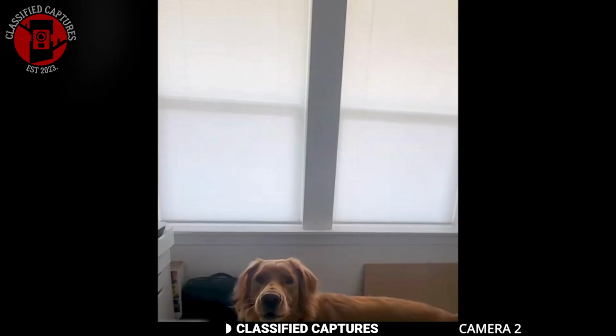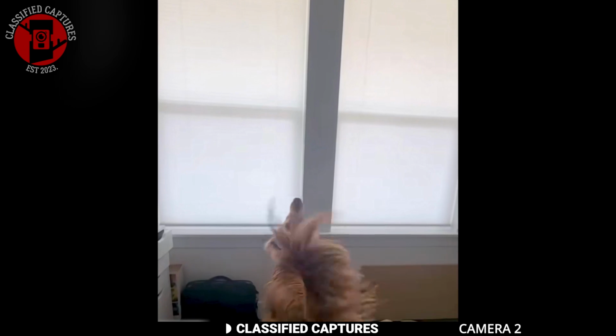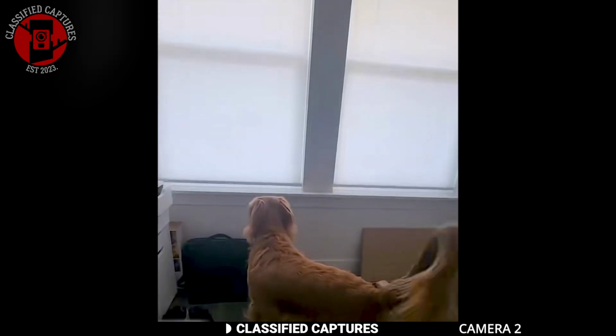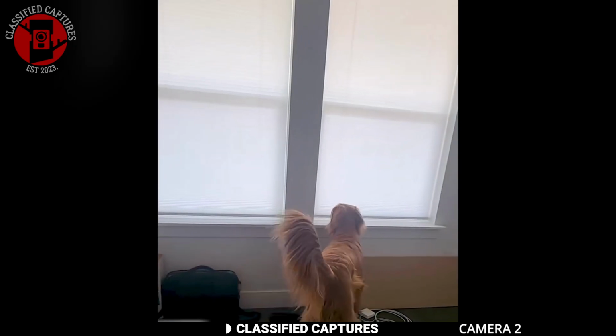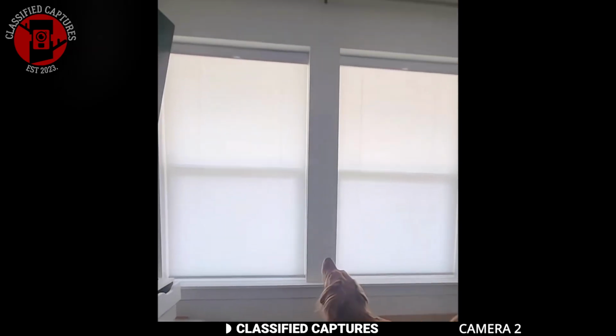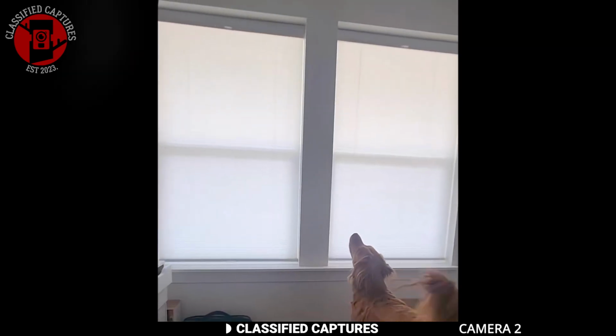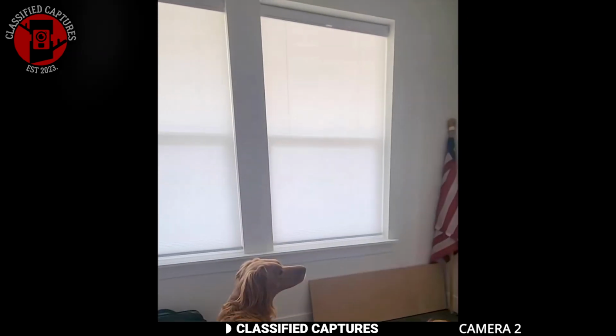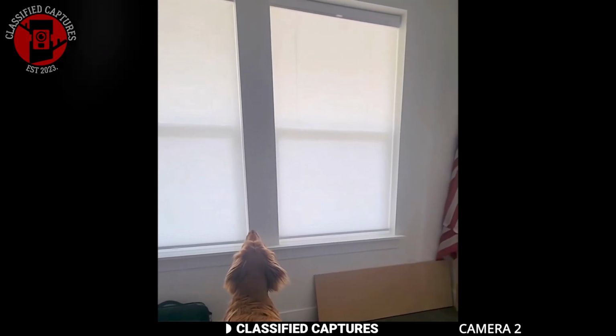As much as we love dog videos, that's not what this is about. Pay attention to the top part of the window. Do you see it? Dark shadows suddenly moved across that area. The dog looked back at its owner to see if the owner noticed.